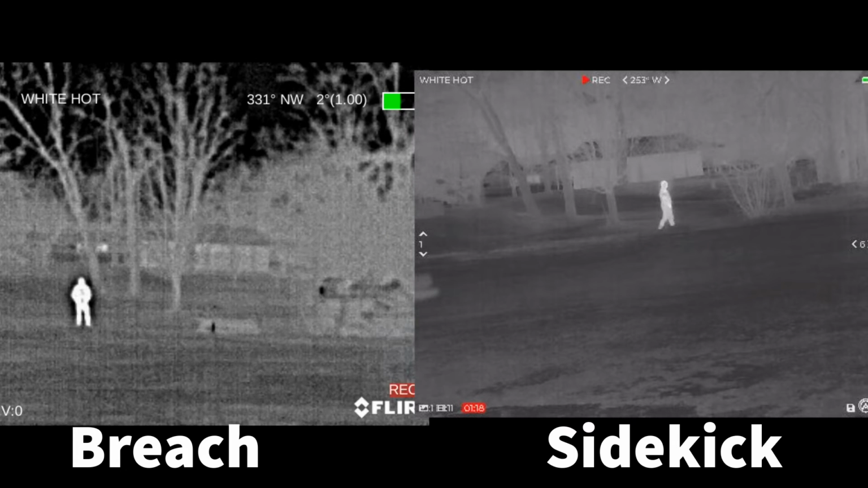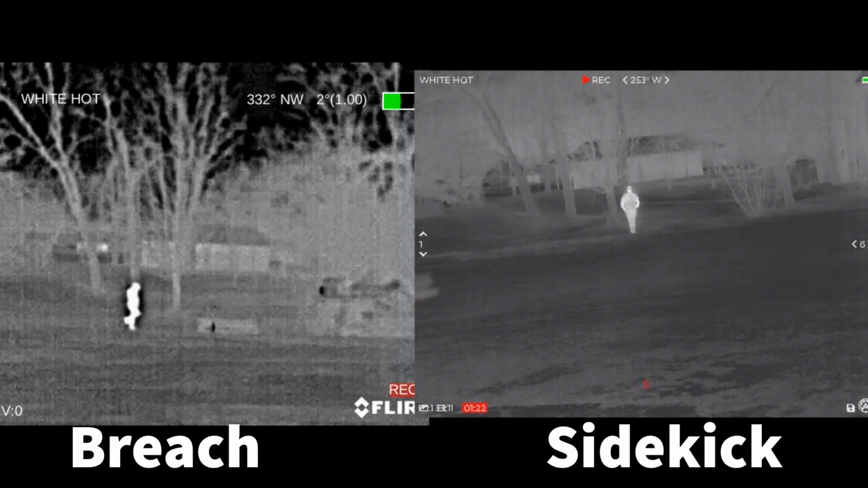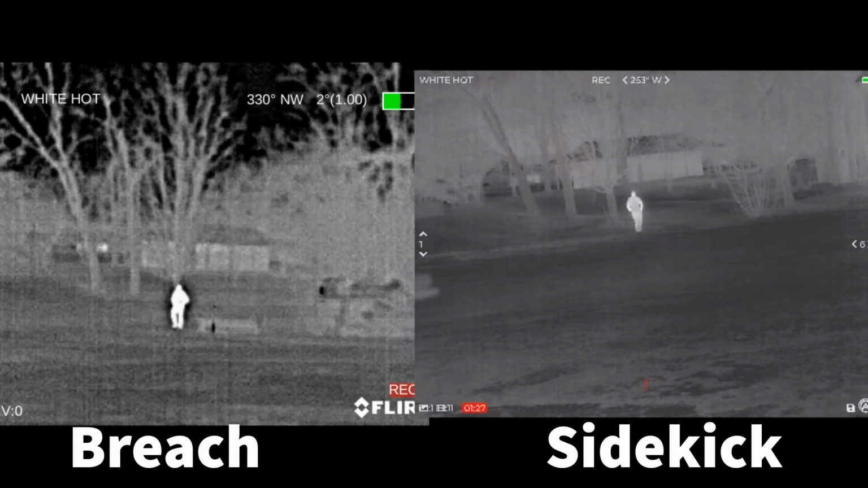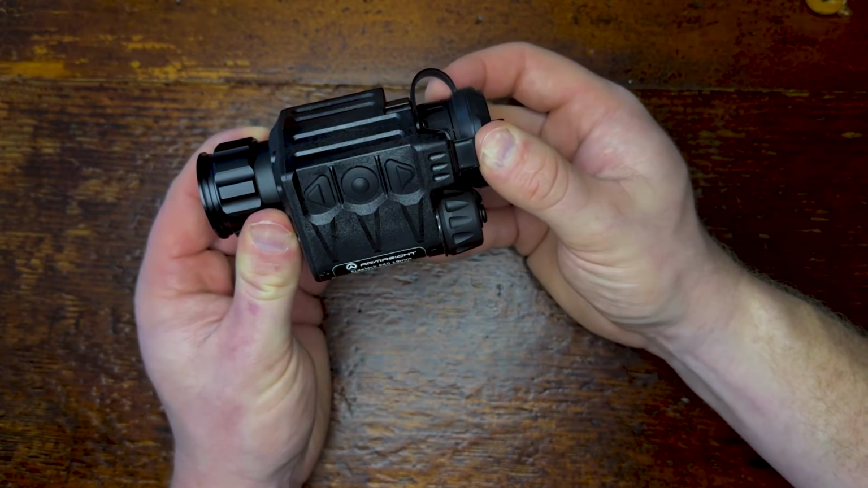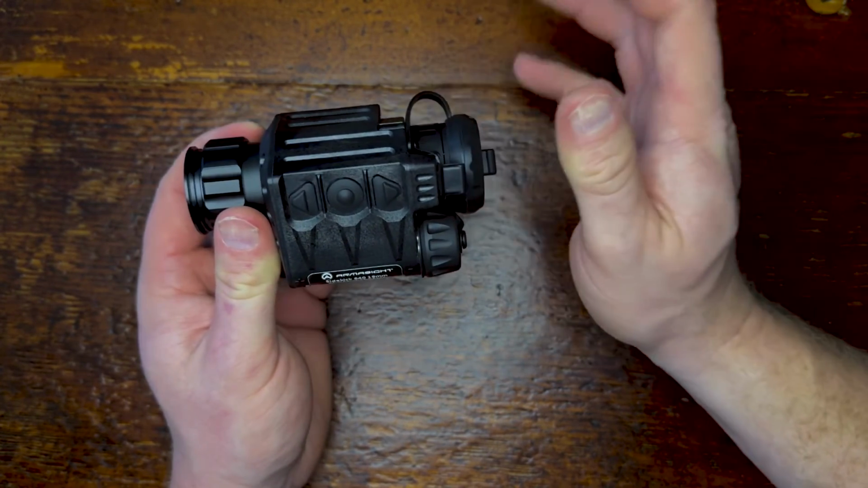And if you've been looking for the 640 core Breach, this is 100% it. It's a very durable, robust, lightweight, compact unit that is going to be perfect for scanning. This is, I mean, I'll be pretty honest with you, it's a little bit disappointing in the resolution.